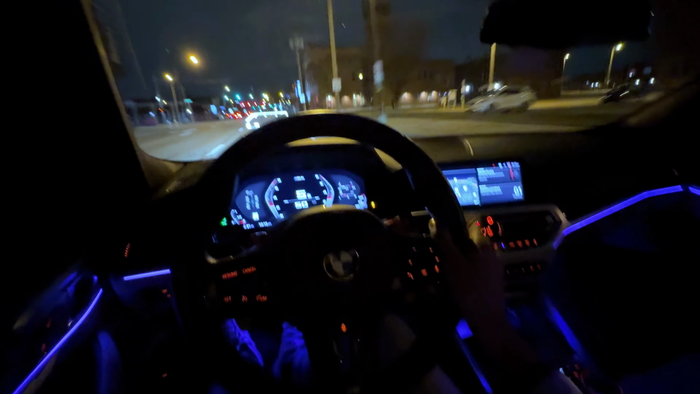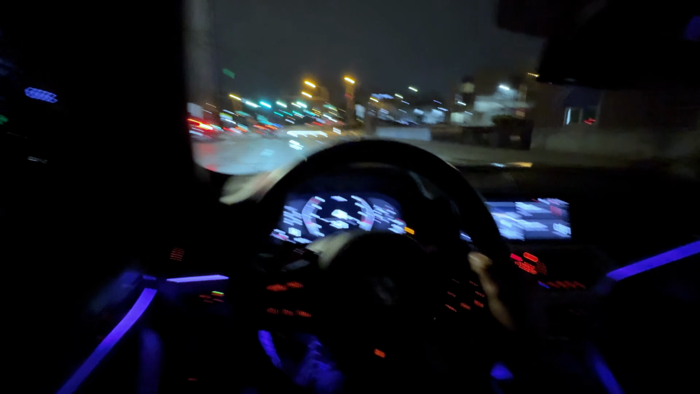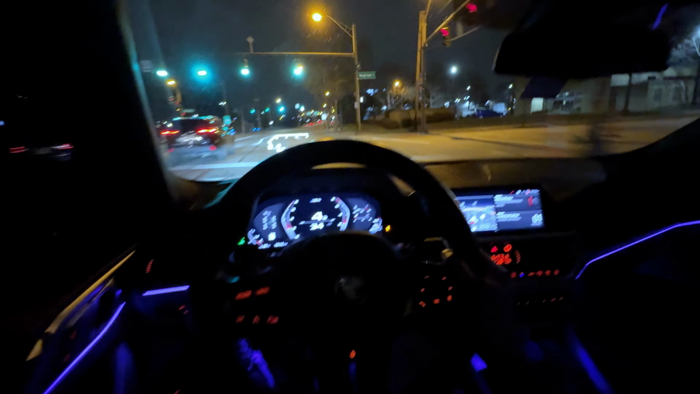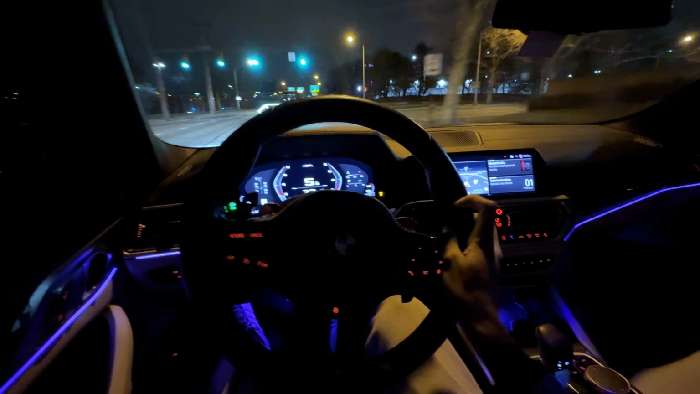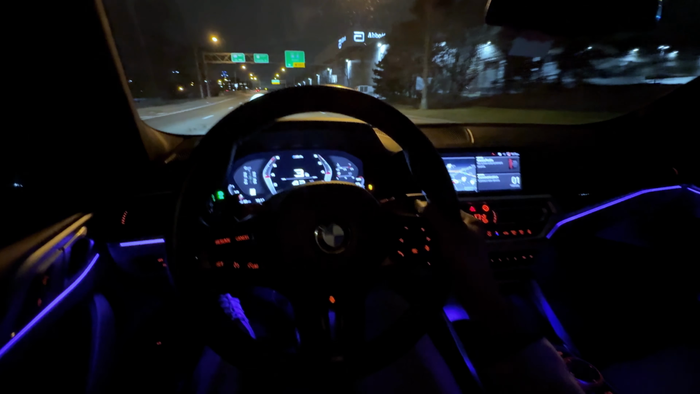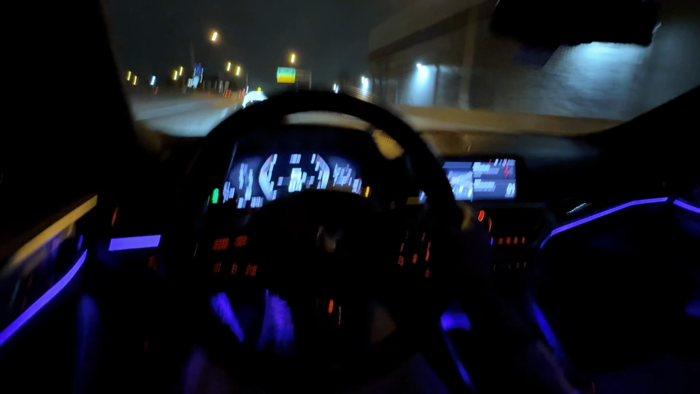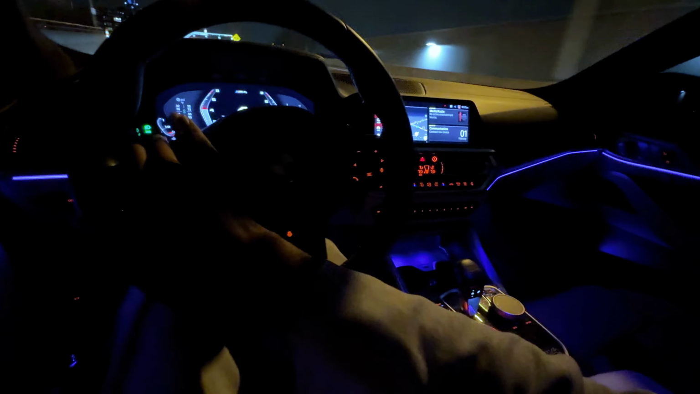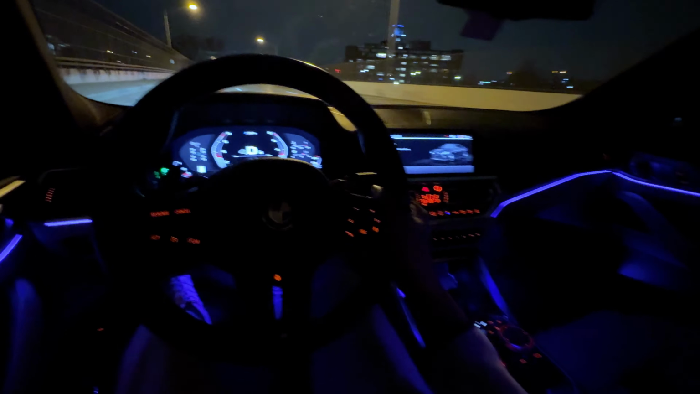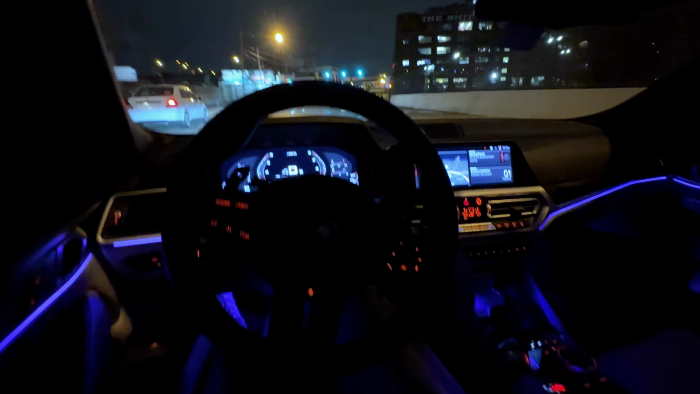Just that small quarter throttle pull, I felt like the car wanted to step out. That's crazy. Oh, okay. What do we have here? Alright, I'm gonna barely get on it because it looked like it was a cop over there. God damn. This car is ridiculous, bro. Sheesh.